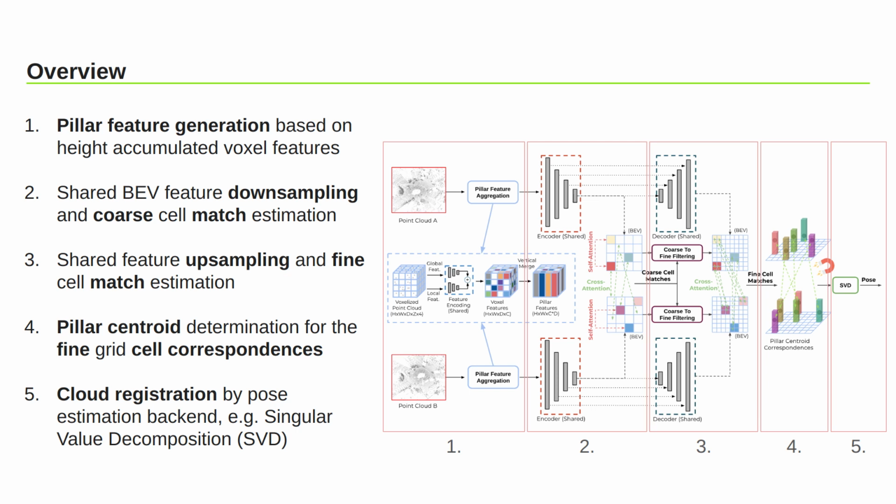We start with a feature generation module which is based on voxel-wise point aggregation and encoding, with a subsequent accumulation in the height dimension to generate pillar-shaped features for the bird's-eye view representation. In a U-Net-like fashion, we first downsample the resulting grid features to generate initial coarse cell matches. These are afterwards upsampled to the original resolution for the fine scale correspondence estimation.